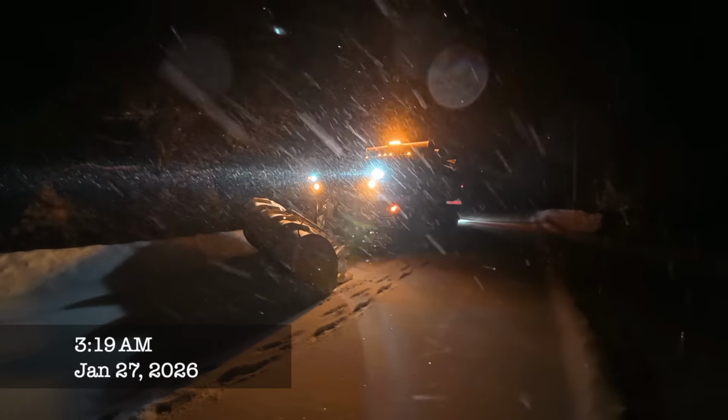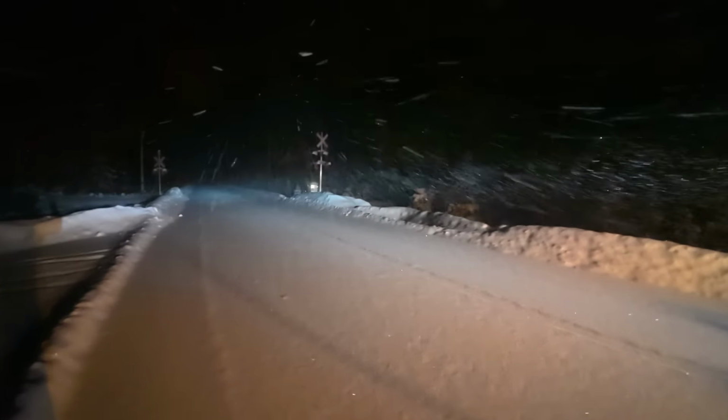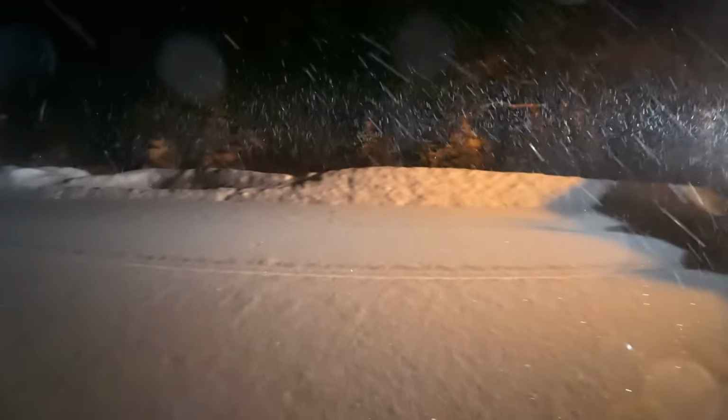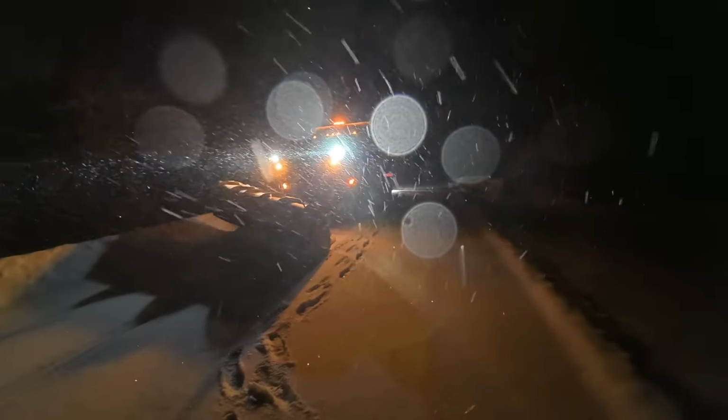Now 20 after 3. I'm getting pretty tired. I can barely stay awake, so I had to get out and walk around a little bit to wake up. So snow's coming pretty good now. It's going to probably amount to a fair bit by morning. So I'm just going to make my way back to the shed and get ready for the next shift,